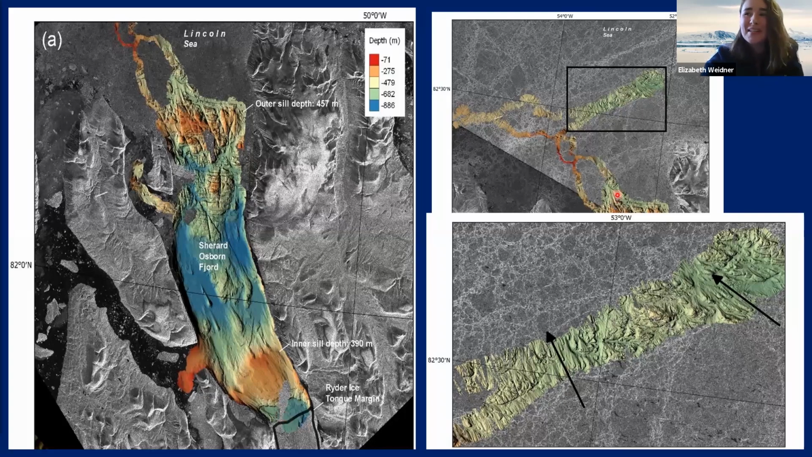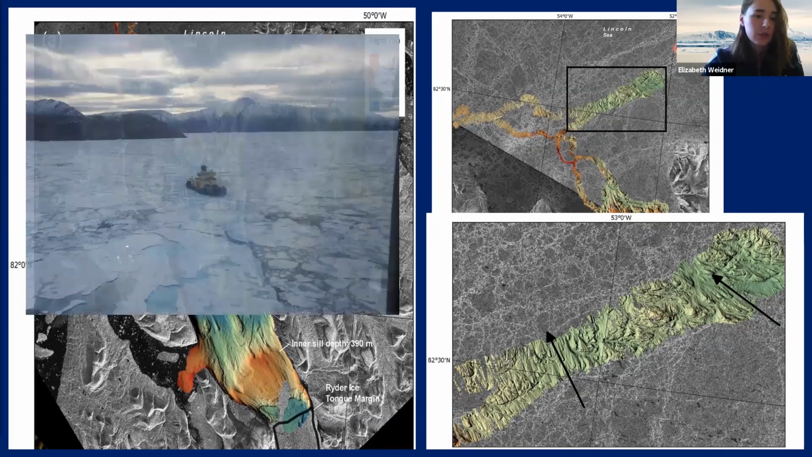The other bathymetric data set I wanted to draw your attention to is that one in Lincoln Sea. So this was from when we were collecting data in heavy ice conditions. It looked something like this. So it was very challenging both for the operator of Oden, the captain, or whomever was driving Oden, but also the mapping team. We had to work very hard to remove a lot of artifacts. But if we zoom in to this particular area, you can see really nice looking bathymetry and really interesting bathymetry.